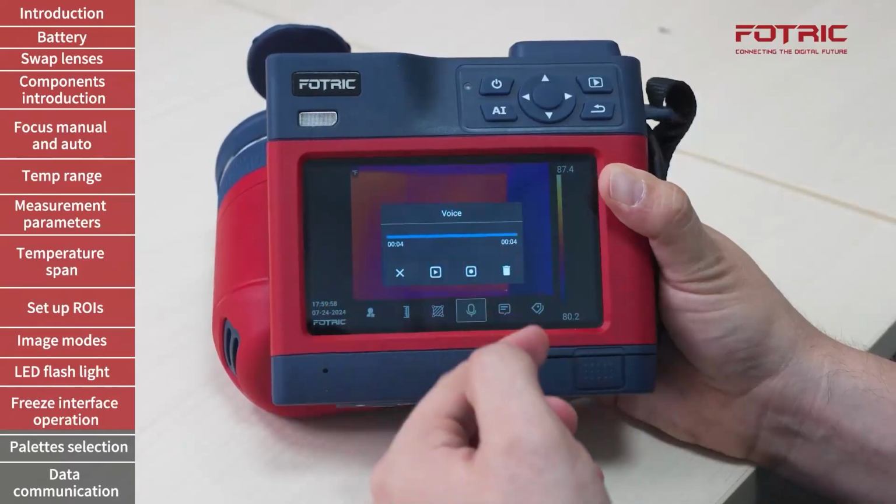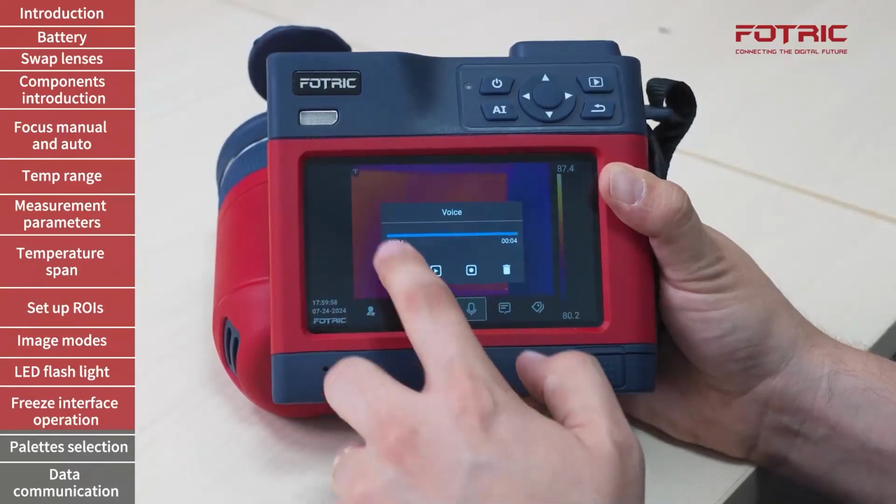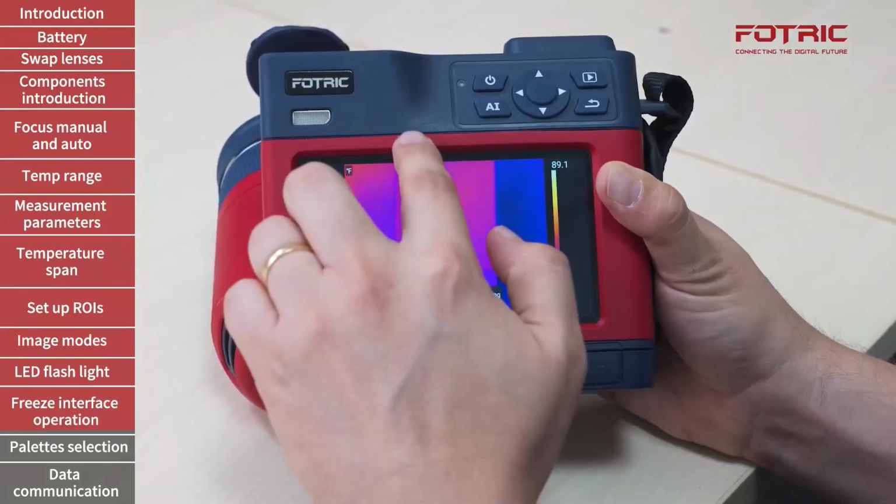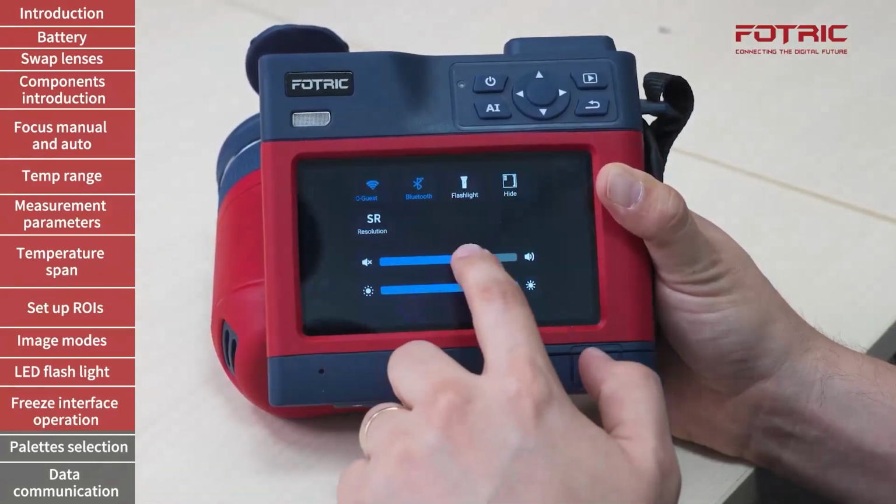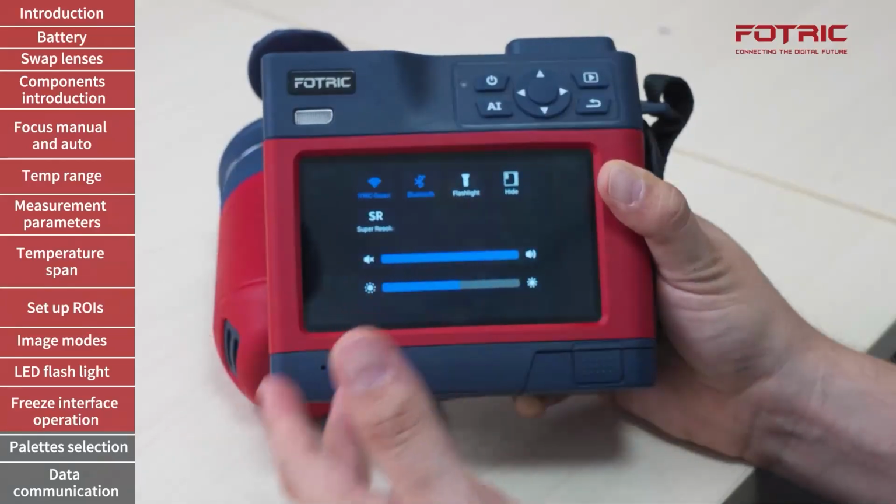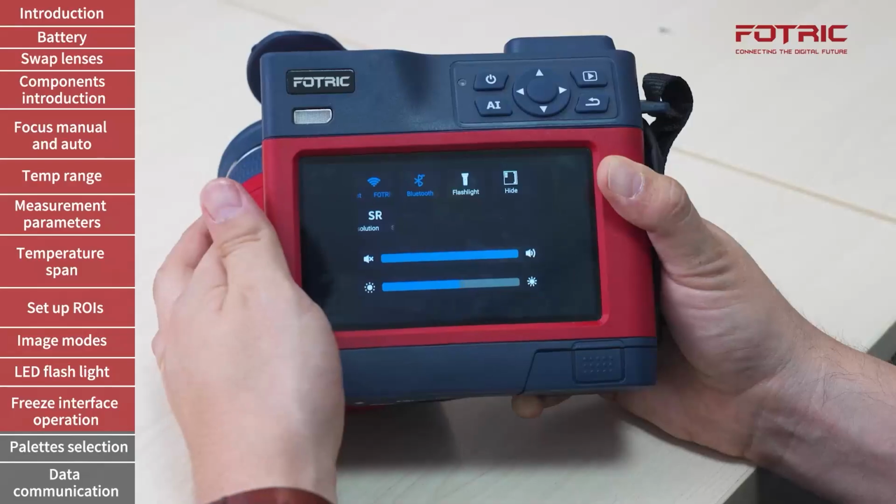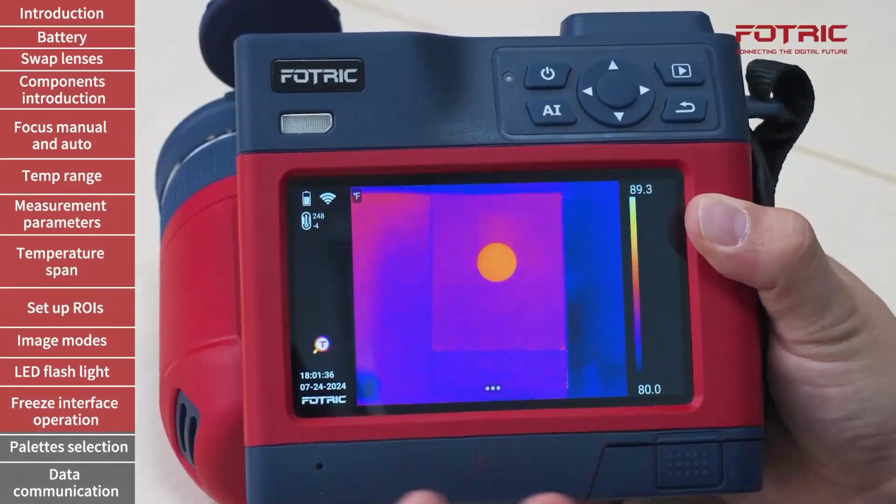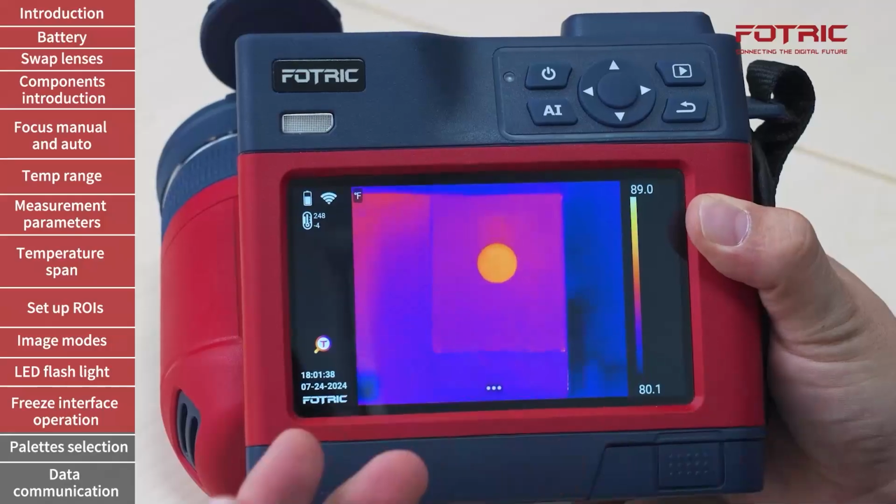Once again, the volume can be adjusted so that I can listen to it from the speaker. Just save it right here, from the drop-down menu. So I can adjust the volume, which will be noticed both on the speaker and the earphones.